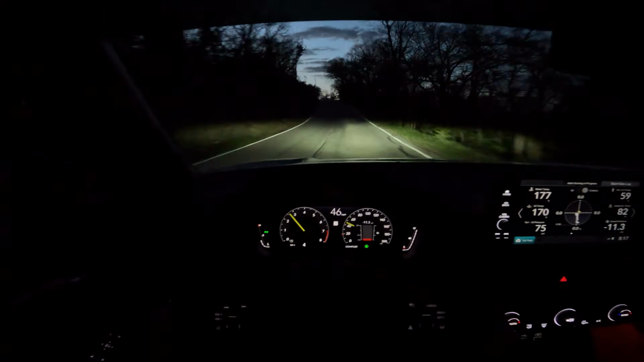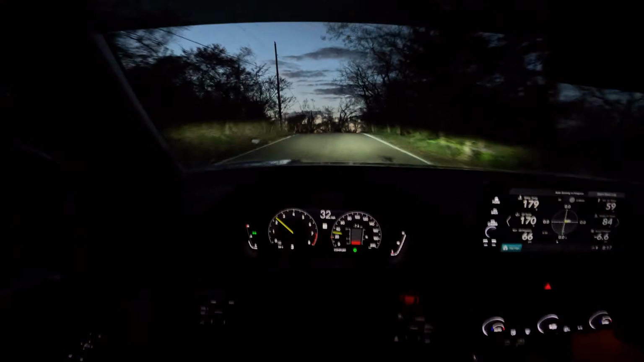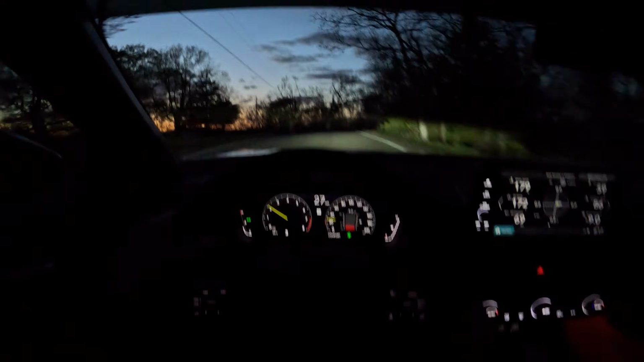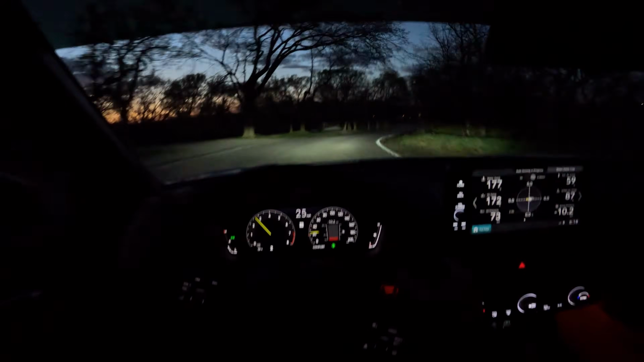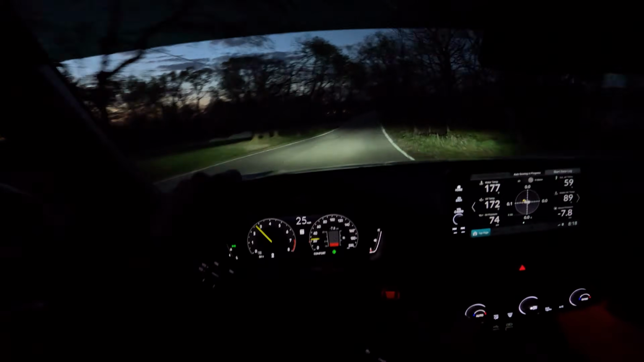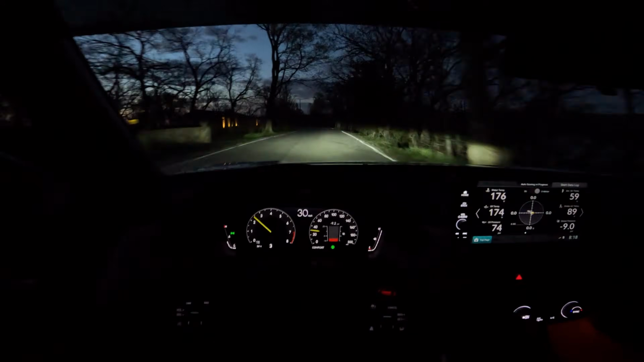If anybody is interested in the exhaust, this is just a front resonator delete with the valve open. Little bouncy right there. And it's a little windy out today, or I'd have the windows down. Hopefully soon I'm going to get a new microphone set up so you guys can hear my voice and the exhaust in the back a little better.